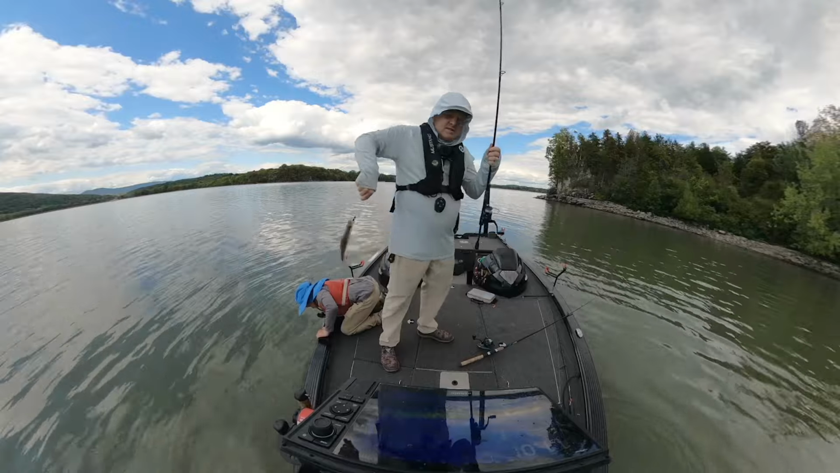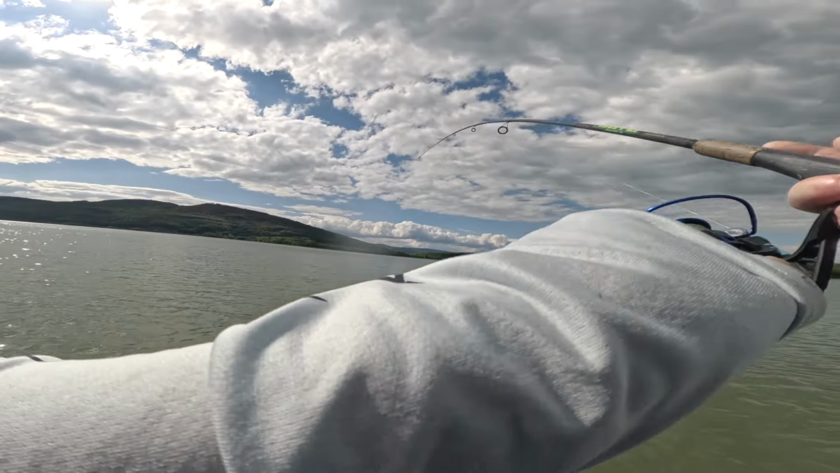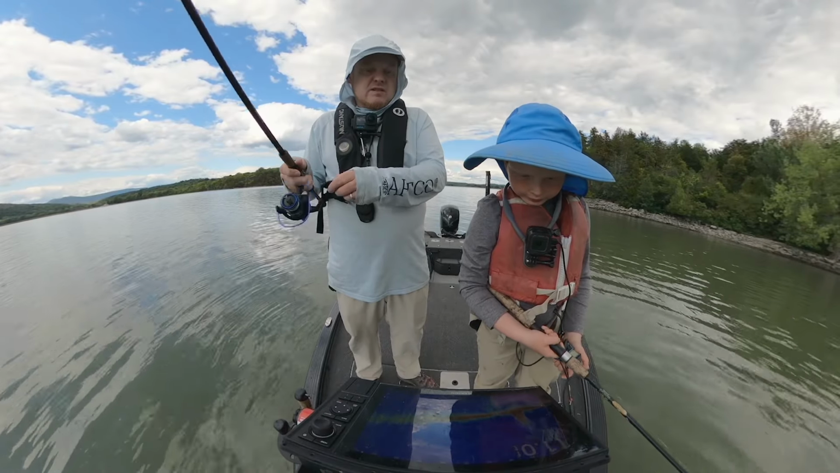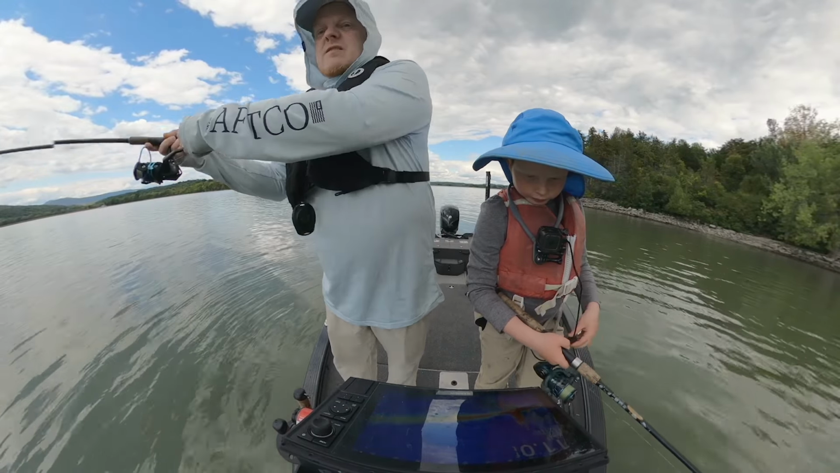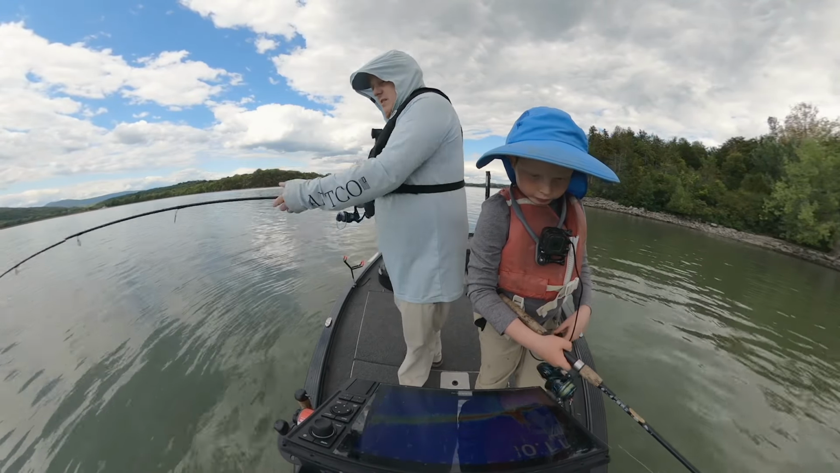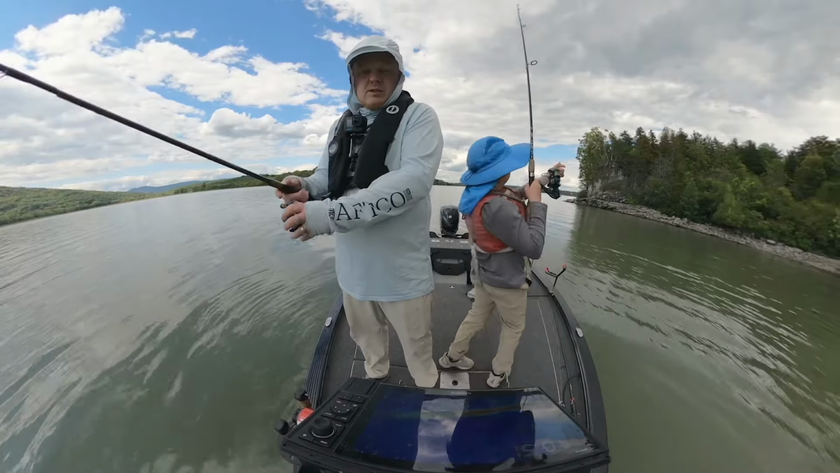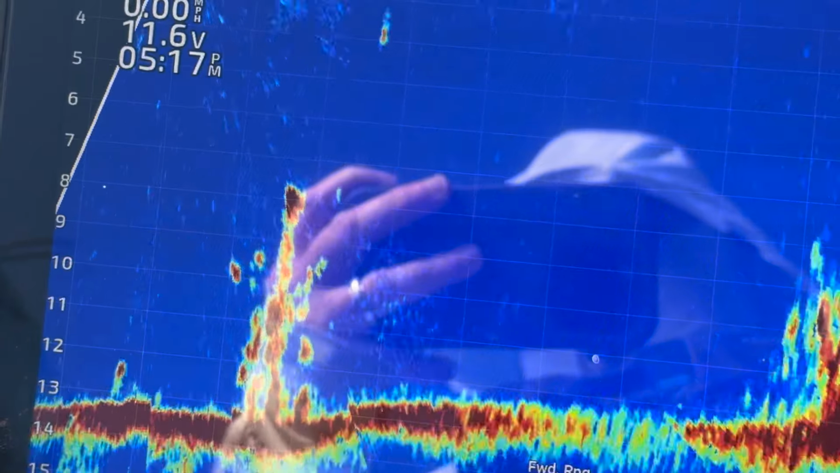So find those. You can use whatever electronics you have. If you don't have side imaging, use the map, get as close to it as you can, and then just look at whatever electronics you do have to confirm that you're right over the top of them. And you want to really be fishing right in the sticks. The crappie, they aren't out roaming a ton. They're really, really packed in like leaves on a tree.